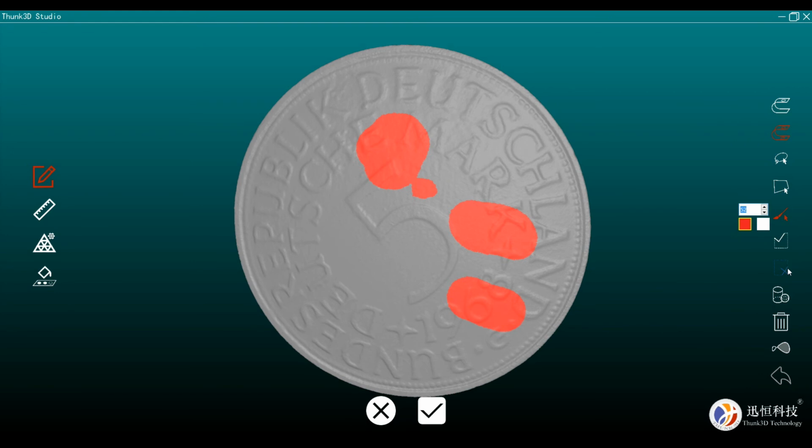I can as well unselect everything at once, and I can as well select something and reverse selection. That means everything that wasn't selected is selected now, and vice versa.